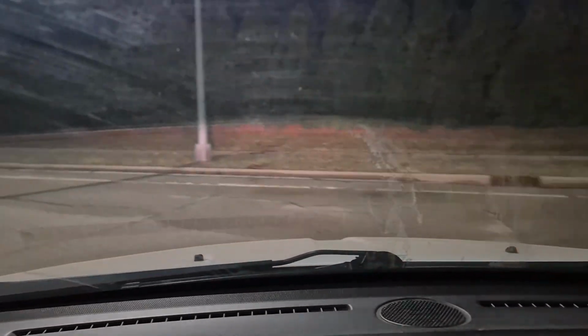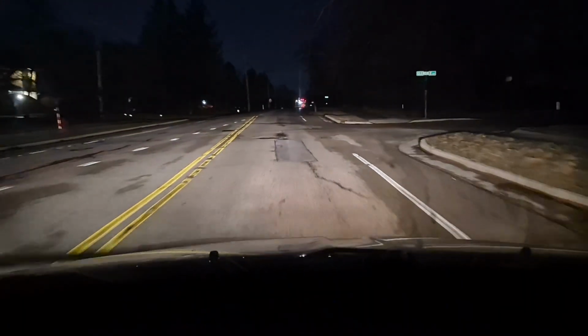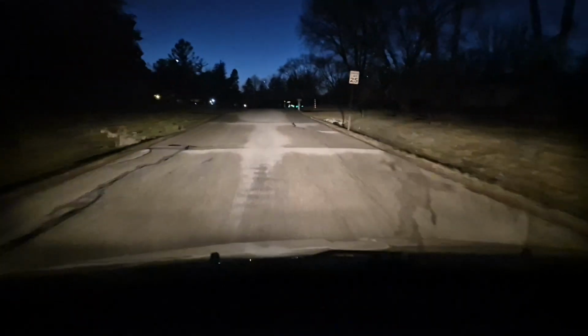Lily gets pretty busy towards rush hour traffic, but luckily we're not near rush hour traffic.